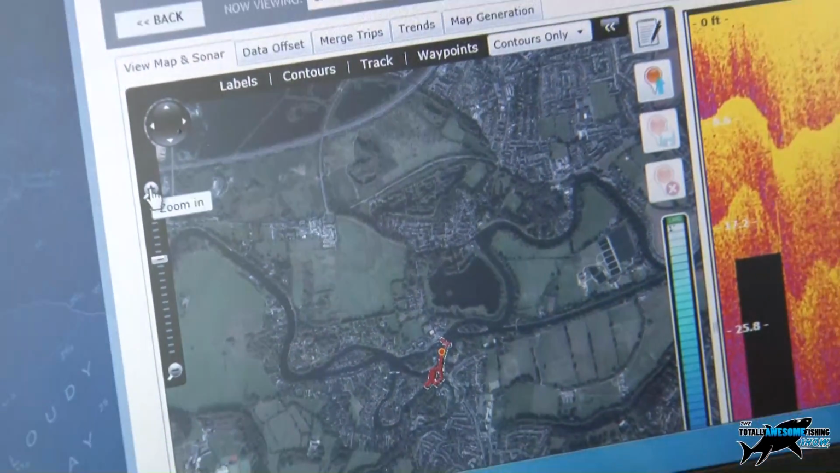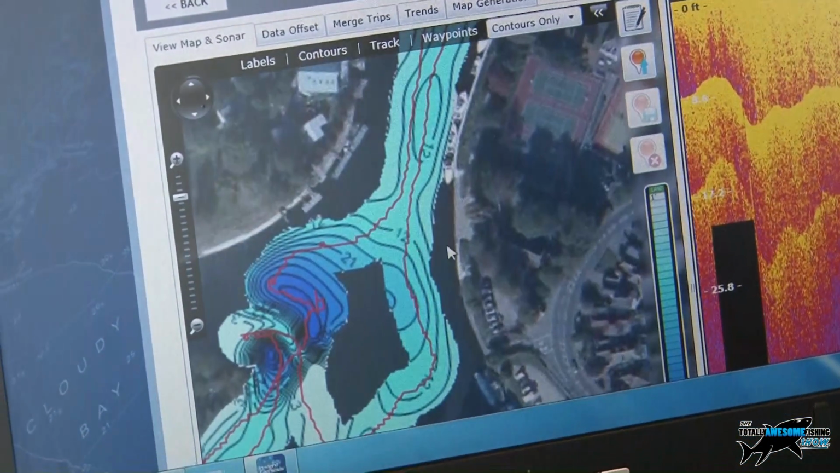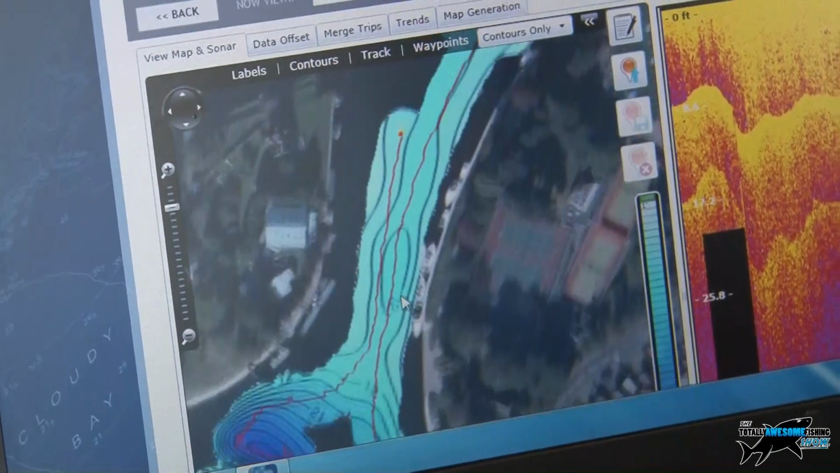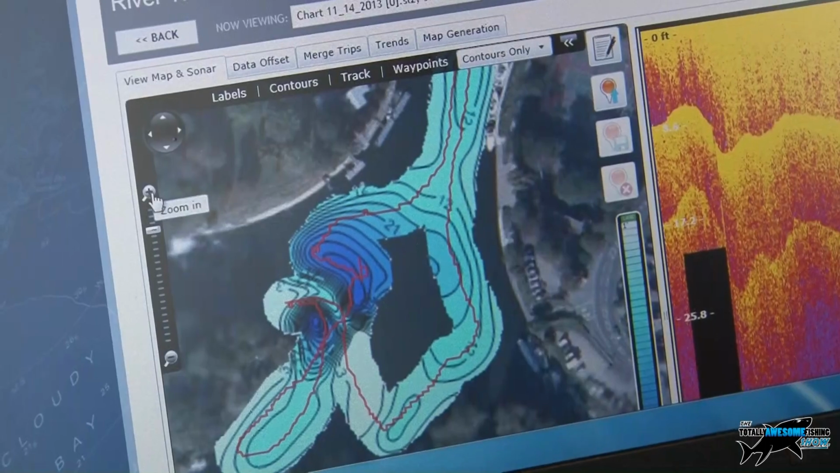Okay, so here's our map that it's created. It was only a little short 10-minute trip out onto the water, but it looks like we managed to get a nice bit of information. So this is the contour map as such. It looks like we've got two pretty big sized holes here in the riverbed.